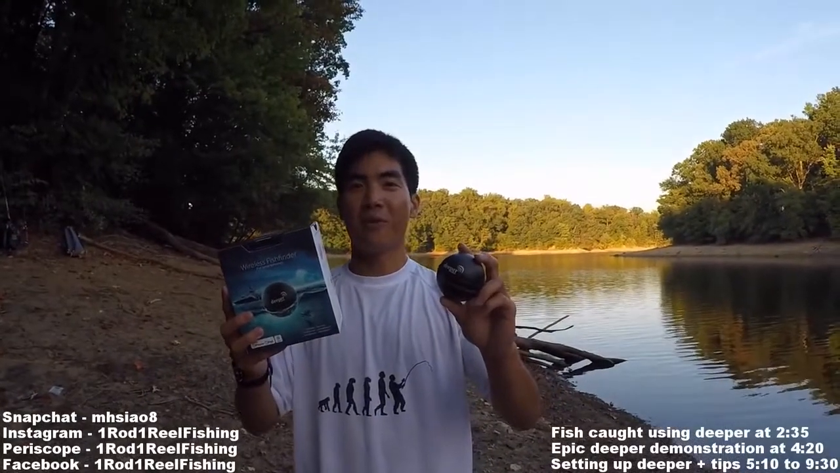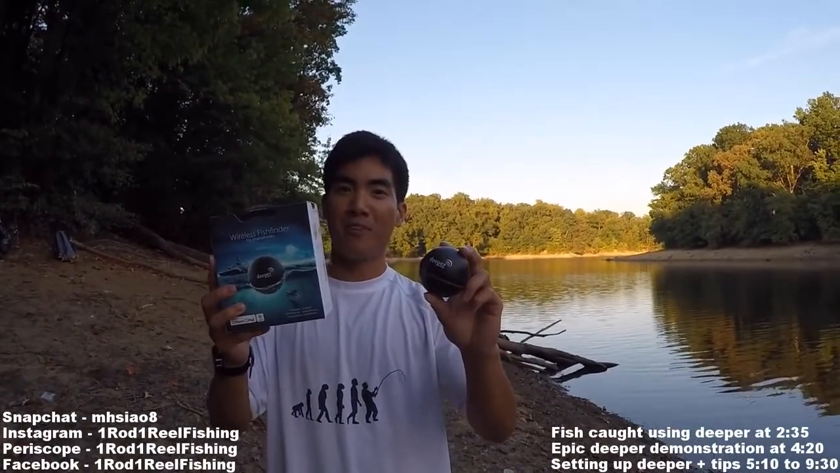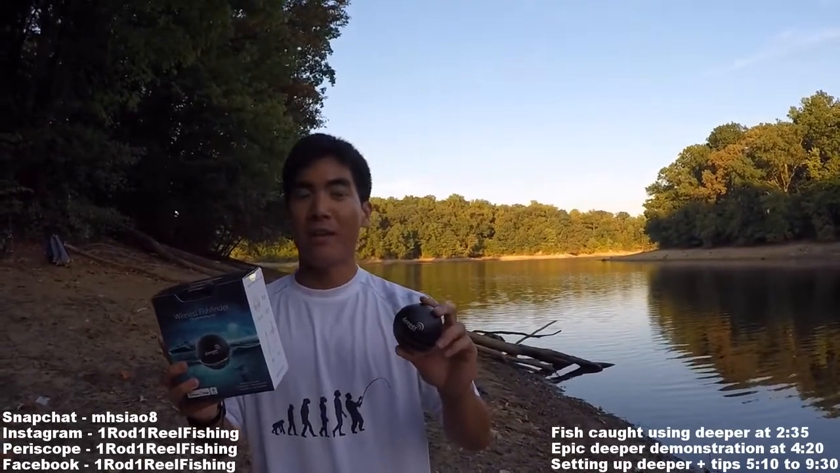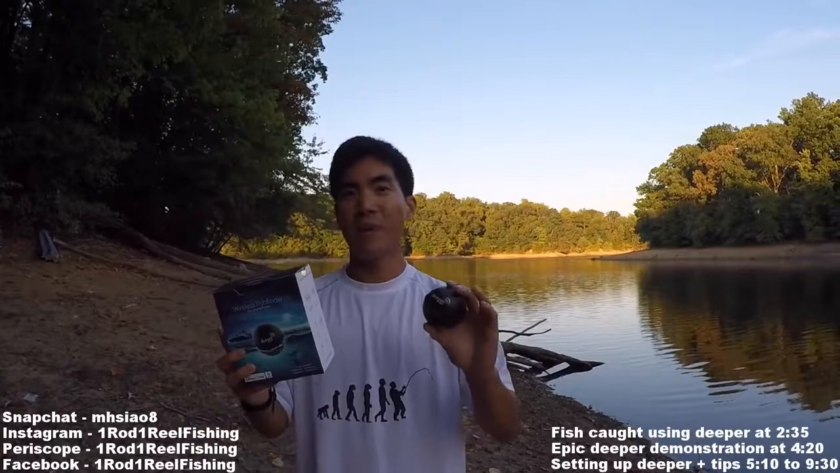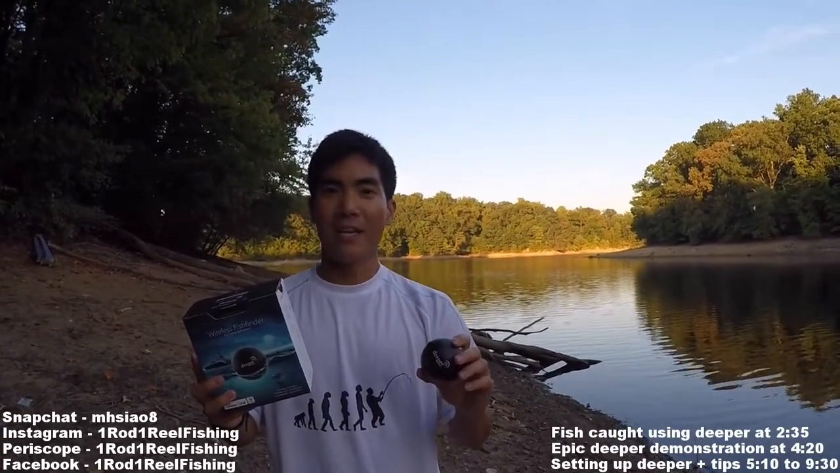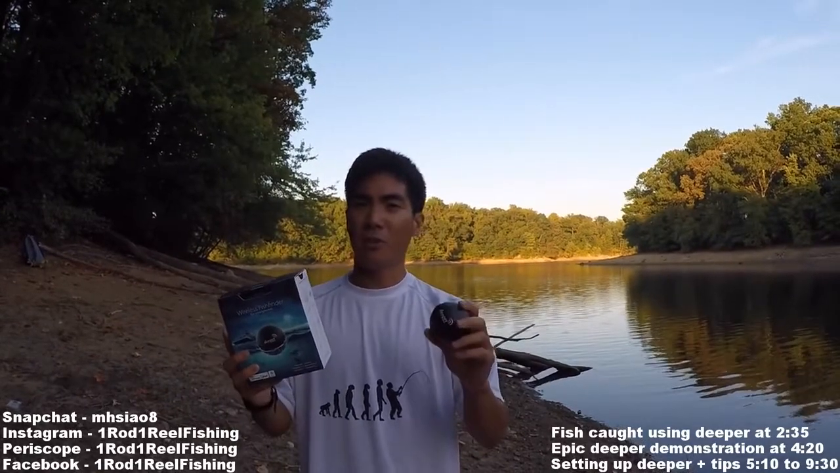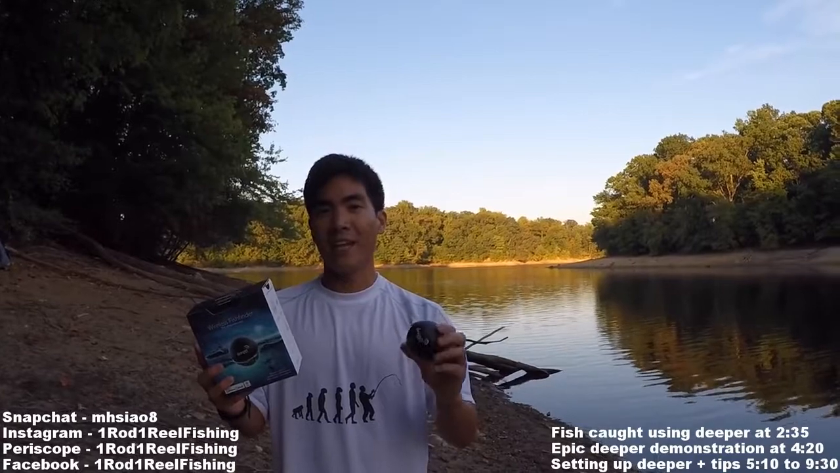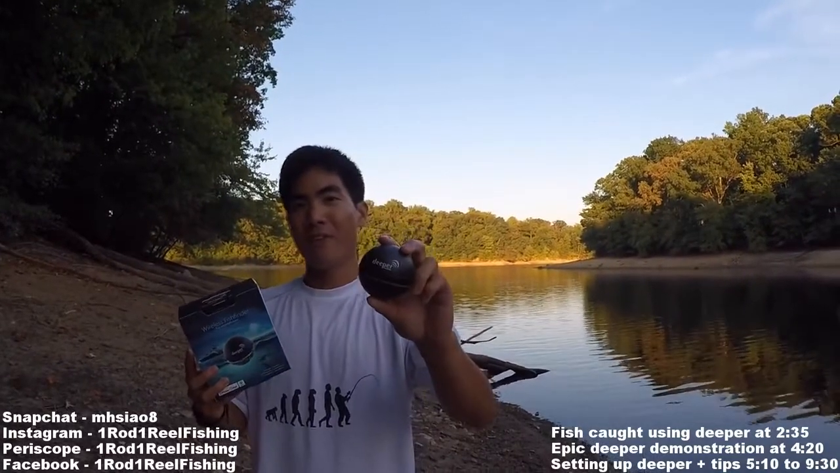Today I'm going to be showing everyone how to use a Deeper smart fish finder. It's an awesome tool that's helped me catch a lot more fish. It's a fish finder designed for bank fishermen. And ever since I was young, I would always ask my dad, do they make a fish finder for shore fishermen? And he'd always tell me no. I had to wait over a decade, but thanks to Deeper, we have it now.